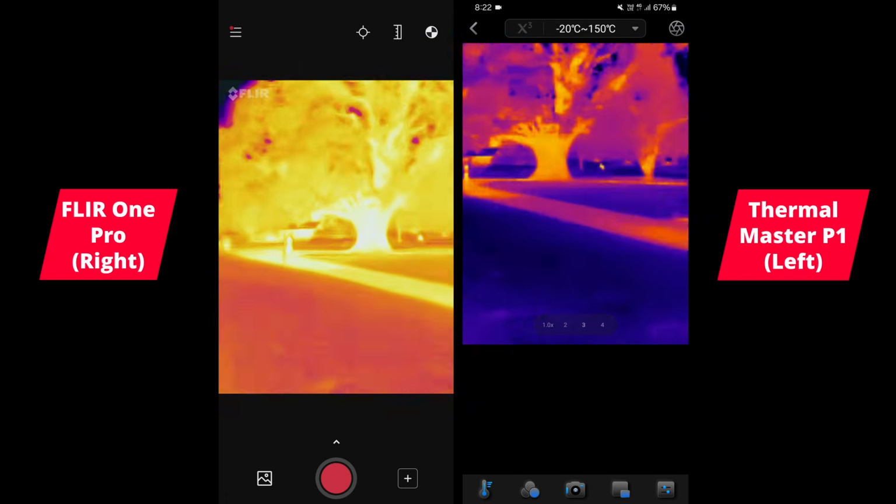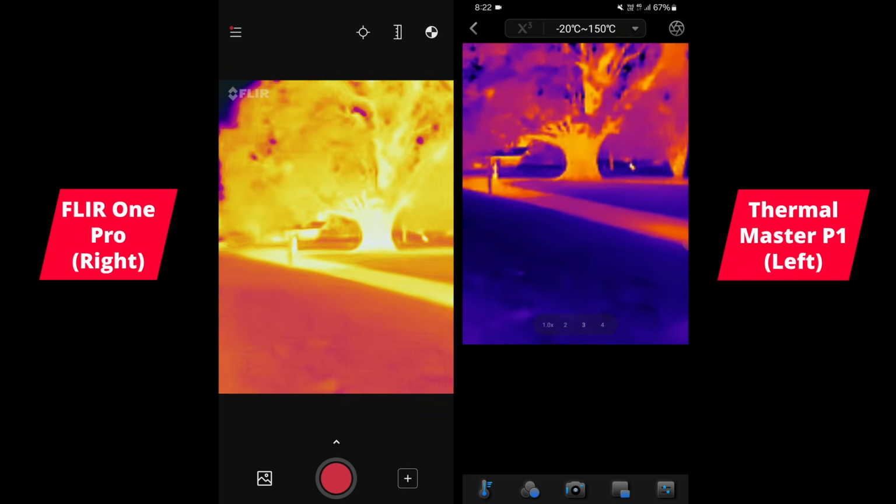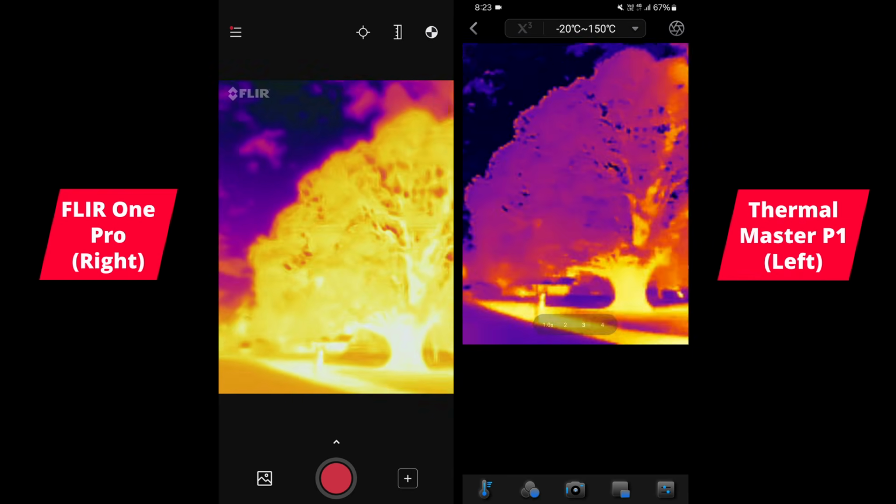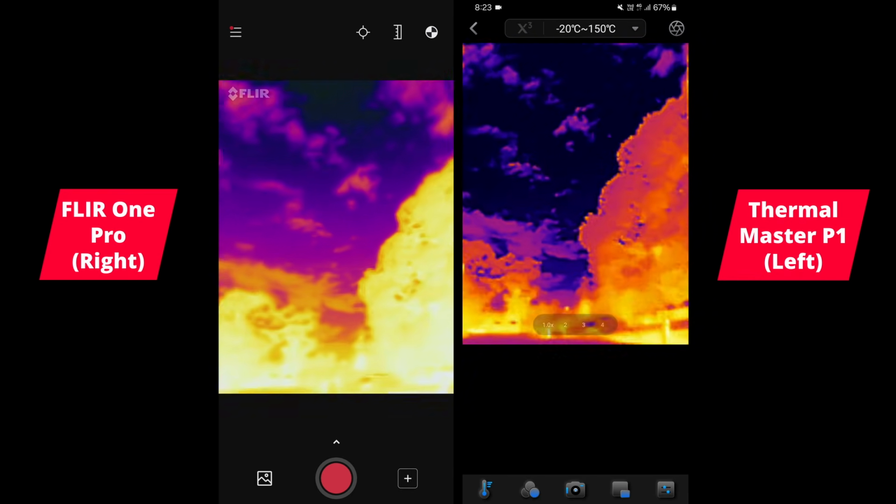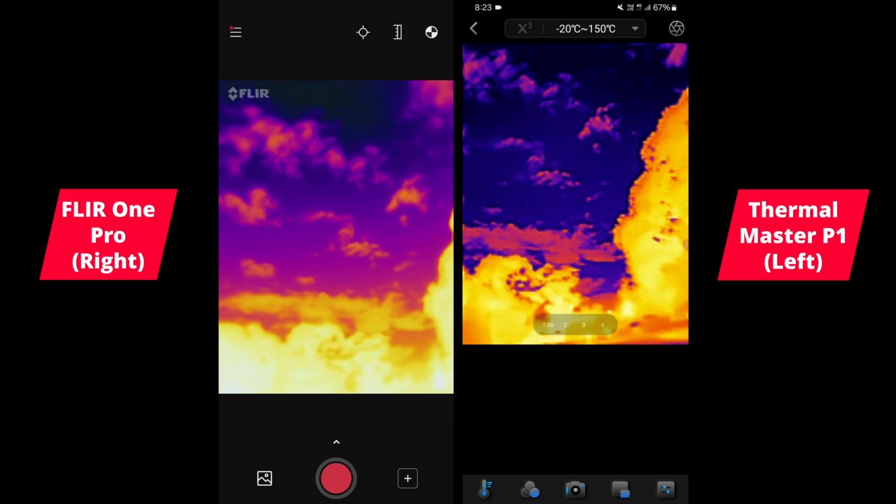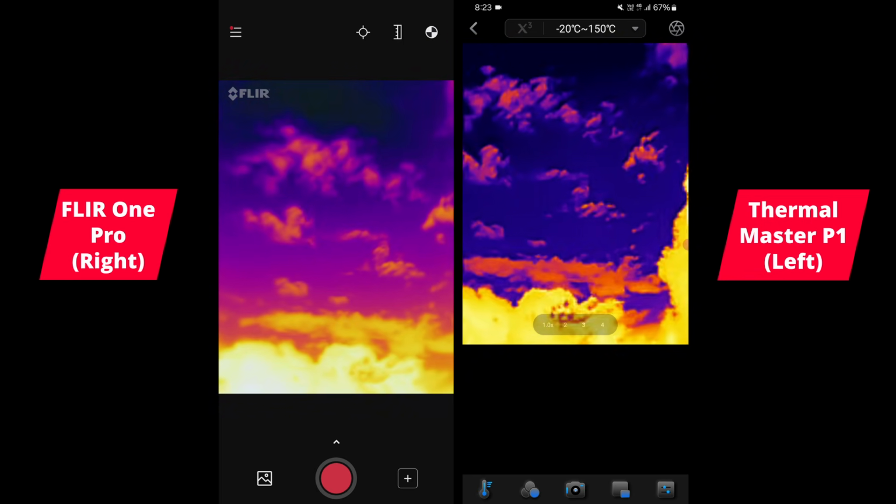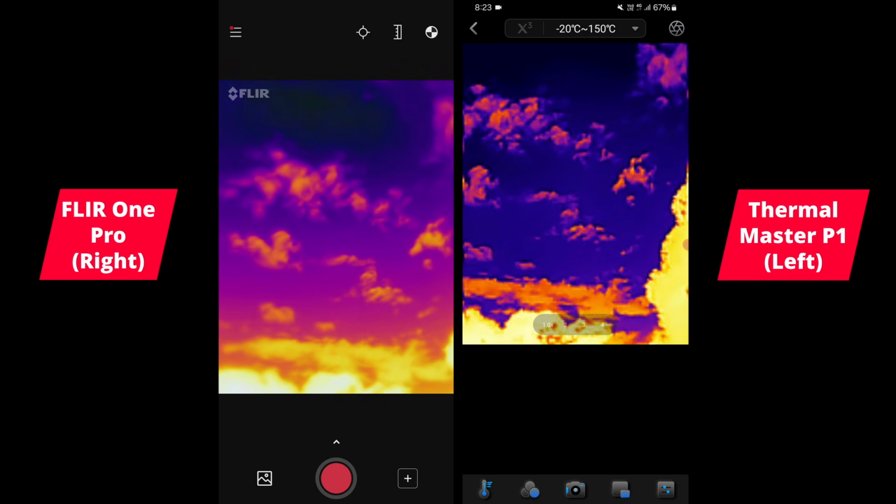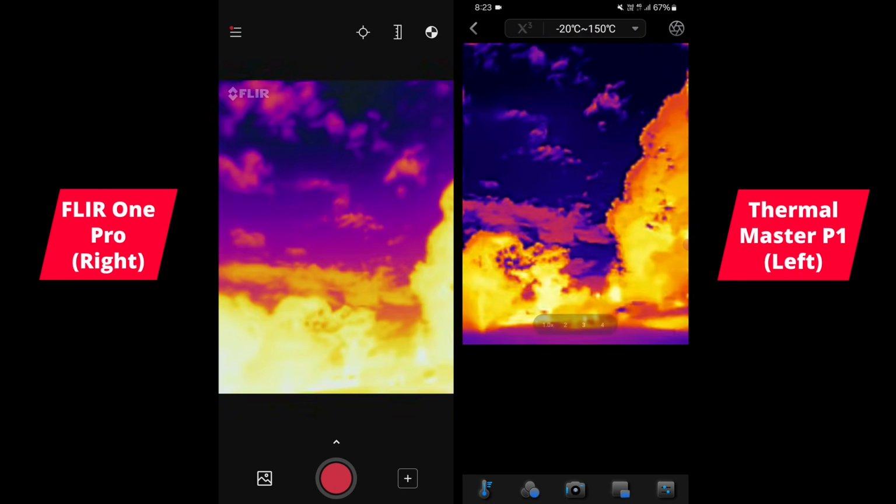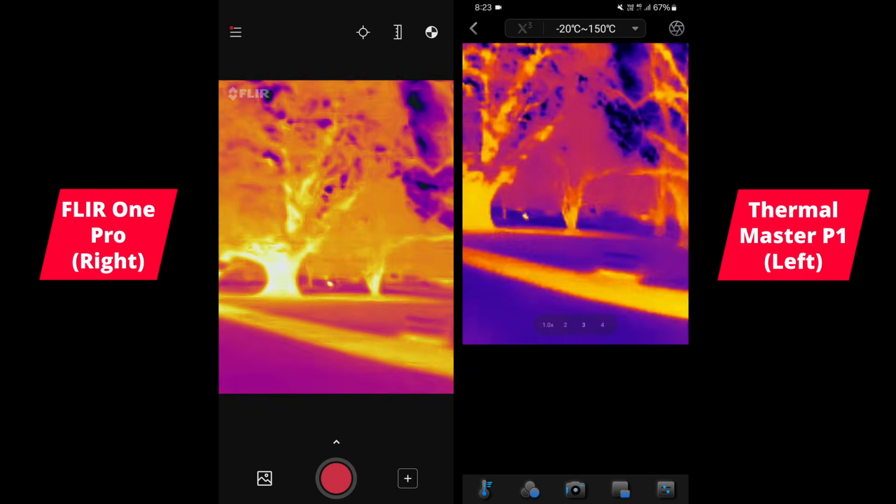But with the FLIR One Pro compared to the P1, the performance is like night and day, as you can see, even the clouds. It could be due to the image processing algorithm. The clouds actually look kind of fluffier on the FLIR One Pro, so there's some different algorithm that they're using.